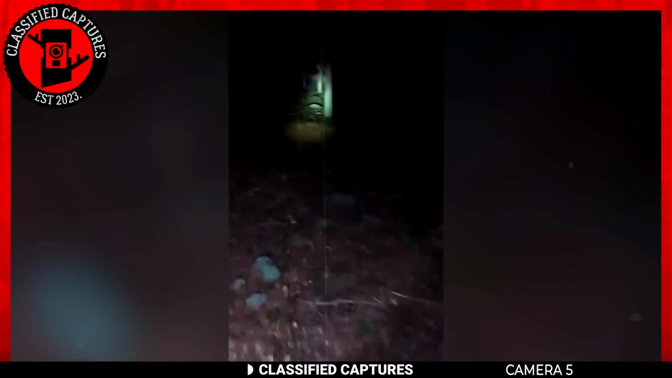Equipped with a camera and a trusty torch, they ventured closer to the source of the eerie sounds. With every step, the noise grew clearer and more sinister. And then, right behind a tree, the camera captured a sight that sent shivers down their spine.